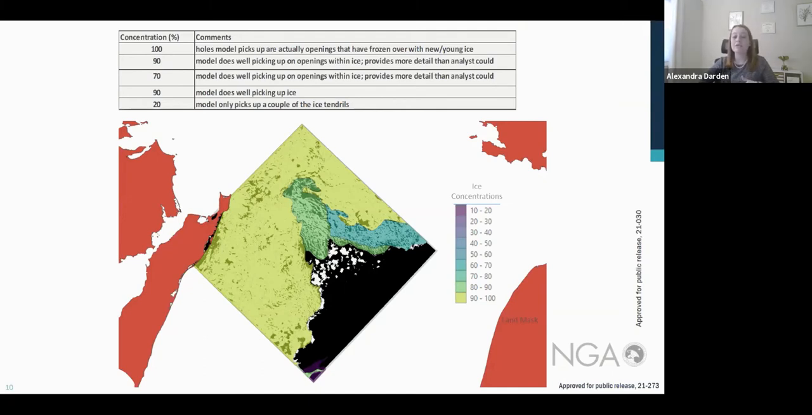It does, however, do extremely well on picking up the detail of the ice tendrils or ice extending from the main pack ice in long strings in the central part of this image. And this is something USNIC analysts could pick up on, but we'd be spending an hour analyzing one image, which just isn't reasonable. So the end goal is the trained model combined with the subject matter expert.